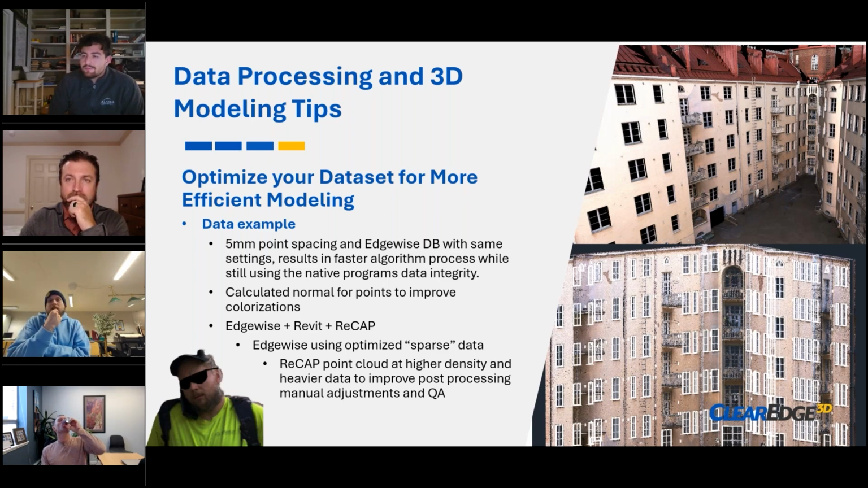Jaco? Yeah, I actually found this by coincidence one year: producing a point cloud in a certain spacing and doing the edgewise processing on that with the same spacing actually speeds up the program quite a bit. And when you're visualizing the data, point normals do wonders.